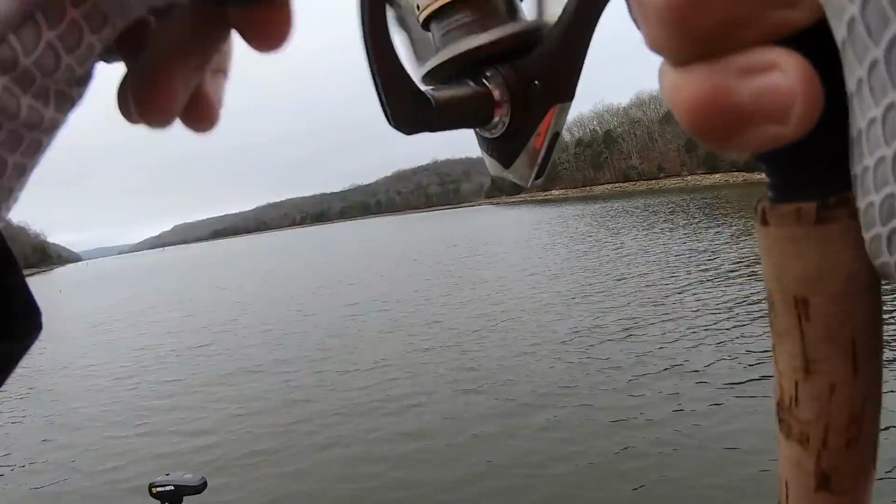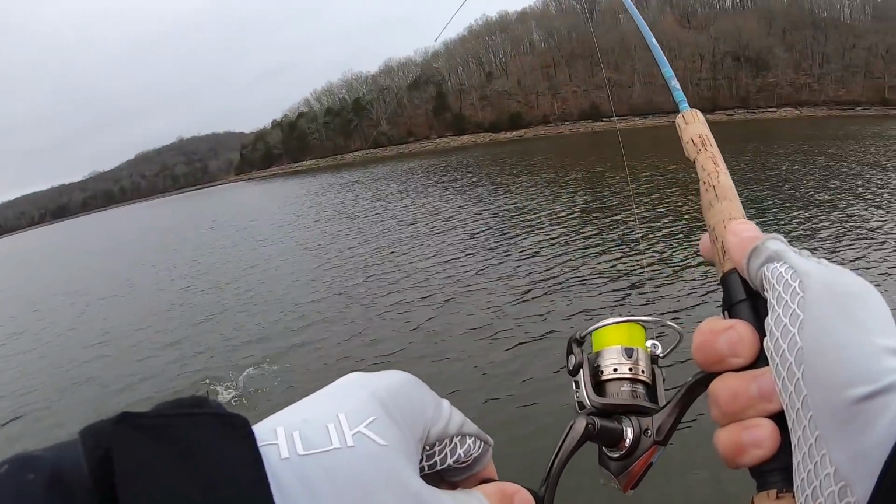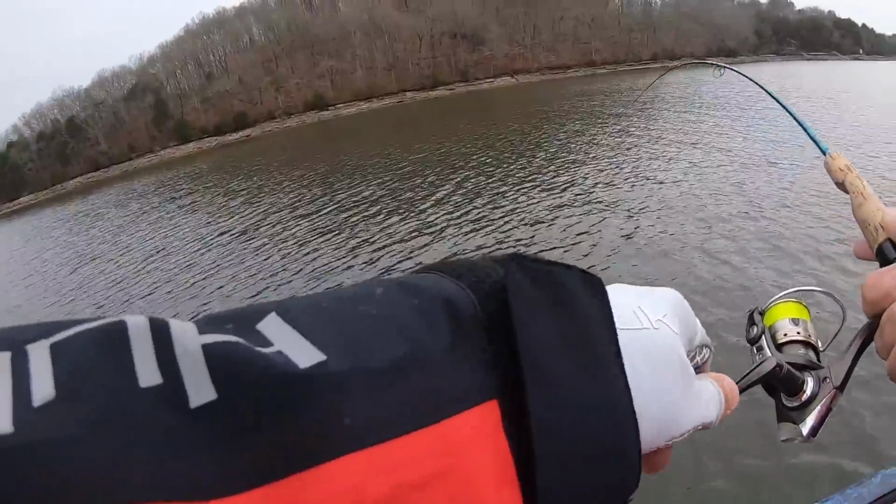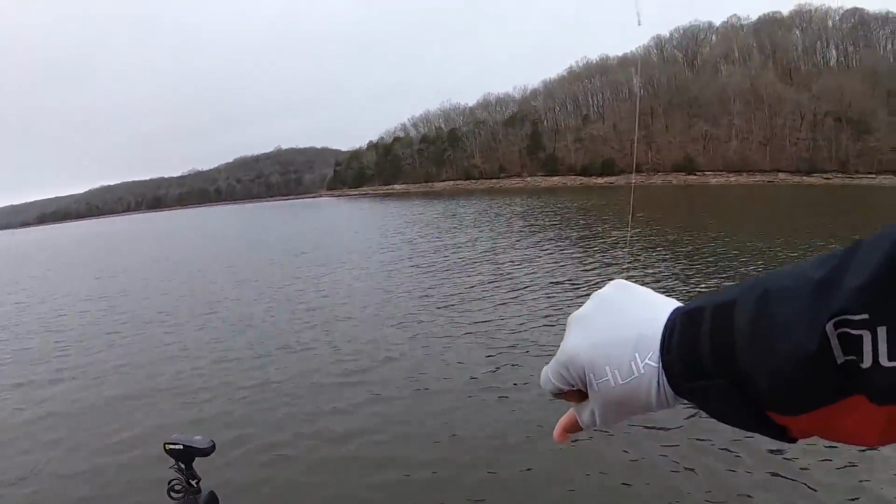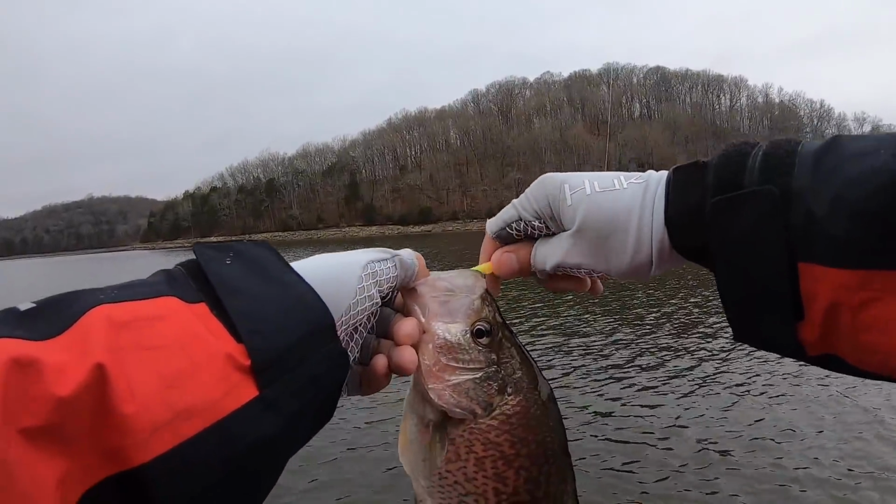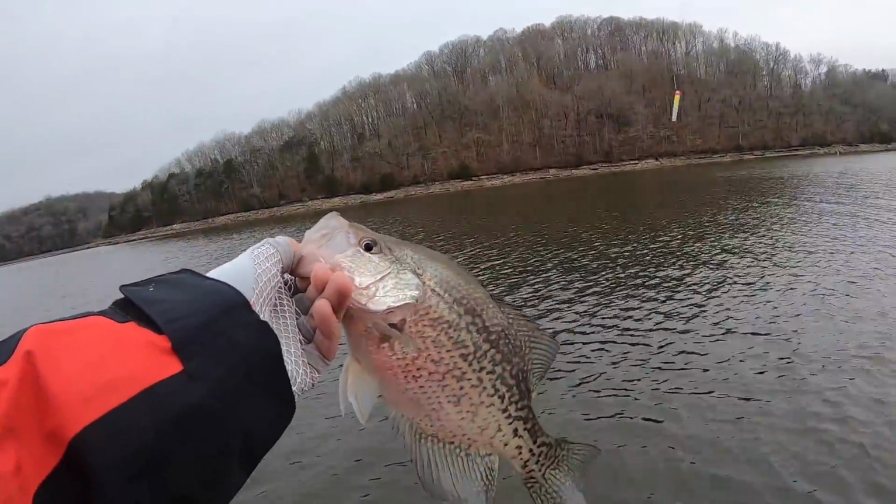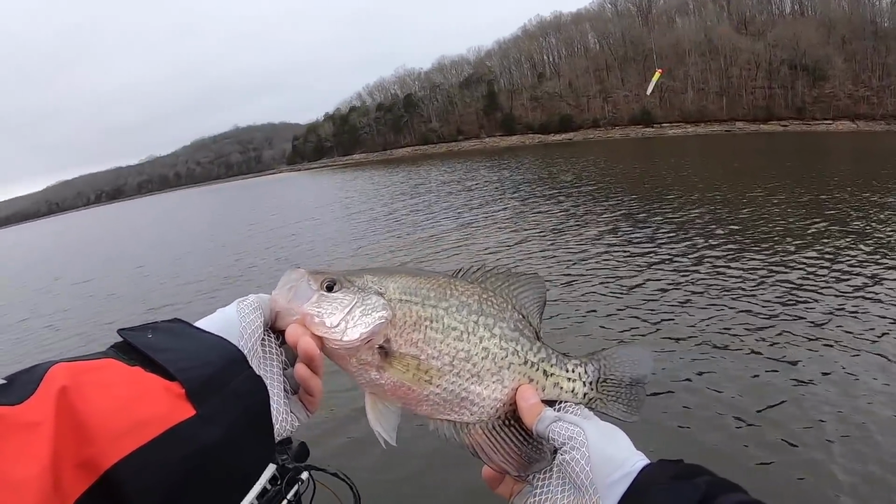Feels like a big one here. That is a good one. Big old black nose. Right there in that standing timber that I marked just a few minutes ago. Well, that's a pretty fish.